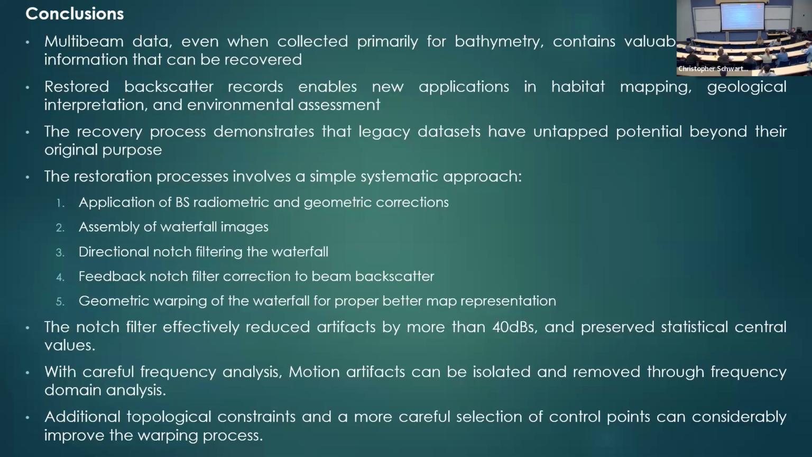So the notch filter that I used was a simple one. It reduced the artifacts by 40 dB and did not change the statistical moments of the data, the average, the standard deviation. And that worked for my case here, but with careful analysis, most of the motion artifacts can be isolated and removed in the frequency domain. So if you look carefully, you can find it, using that map that I gave you.